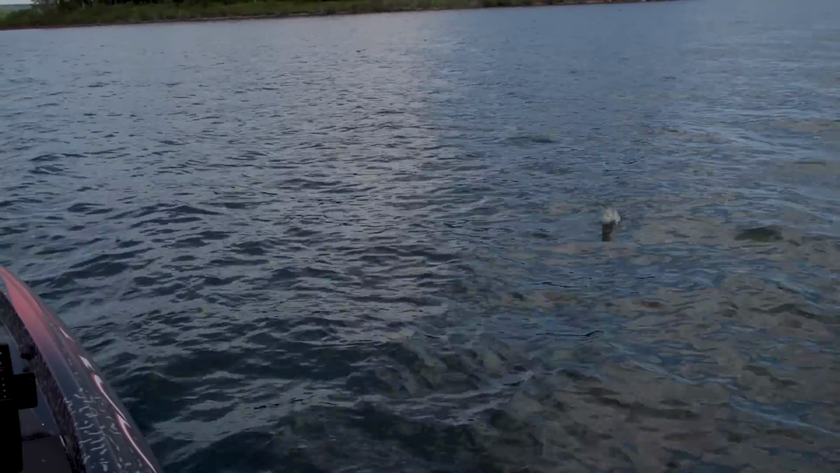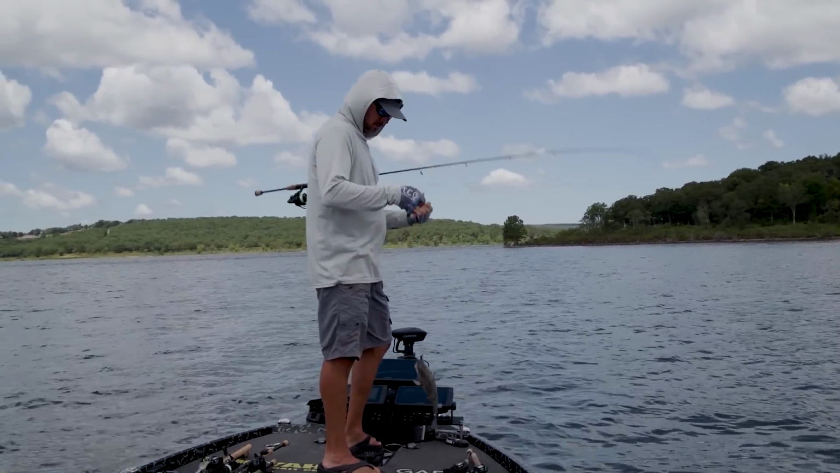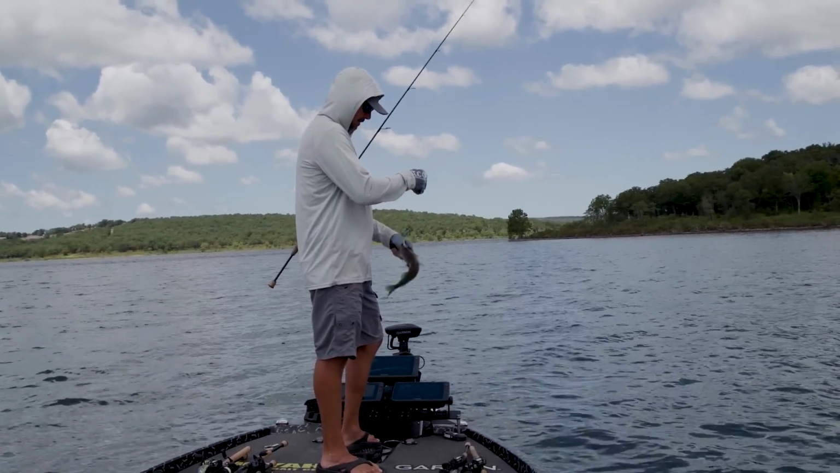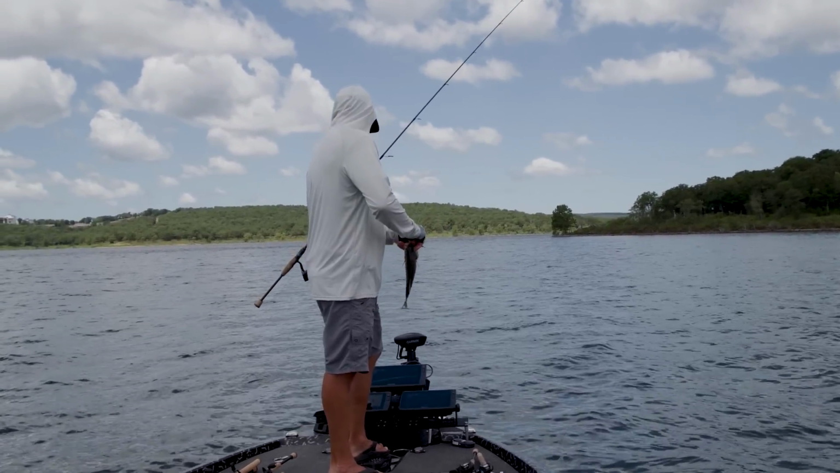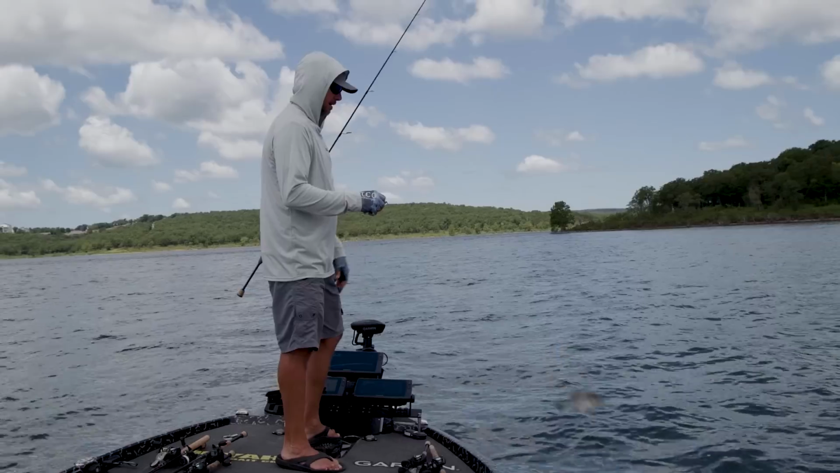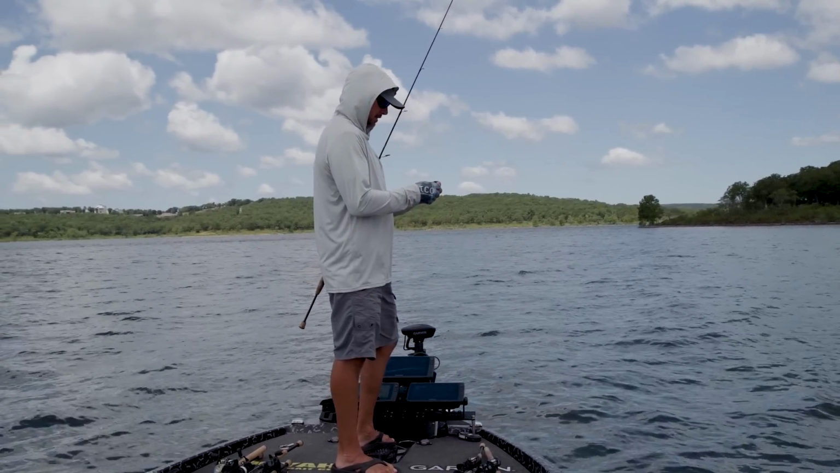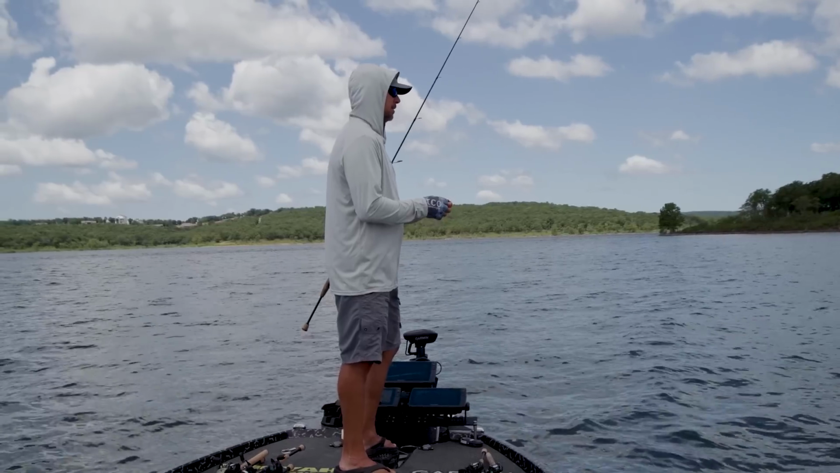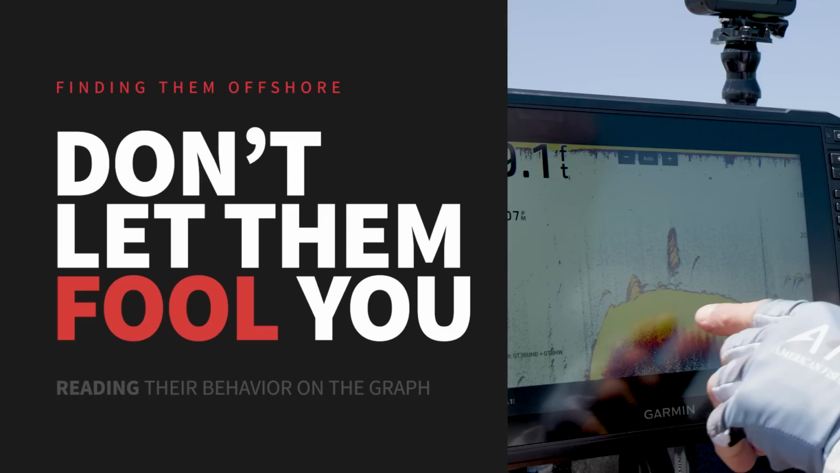There's like one school of, from what I can tell, a big school of spots, and they're on the bottom. You get close to the bottom, you're gonna catch one. But the bigger fish are just up suspended, like 10 foot off the bottom and kind of scattered out. If I would have idled by here and not been fishing, I don't even know that I would have stopped. I probably would have wrote them off as catfish just by the way they were set up.